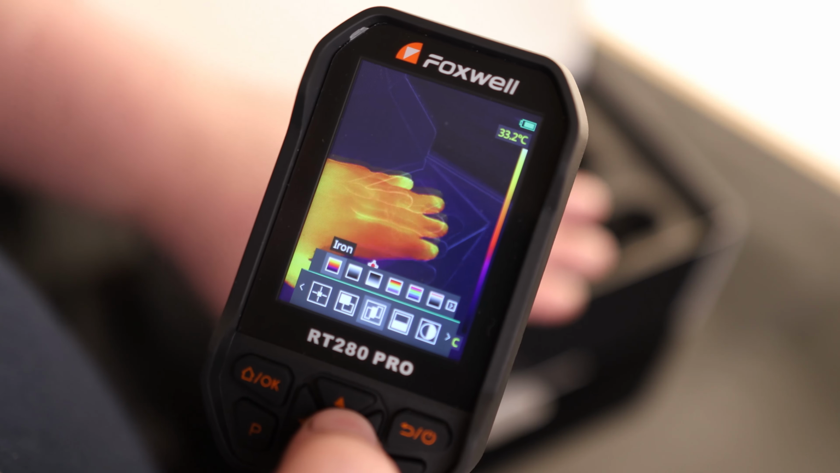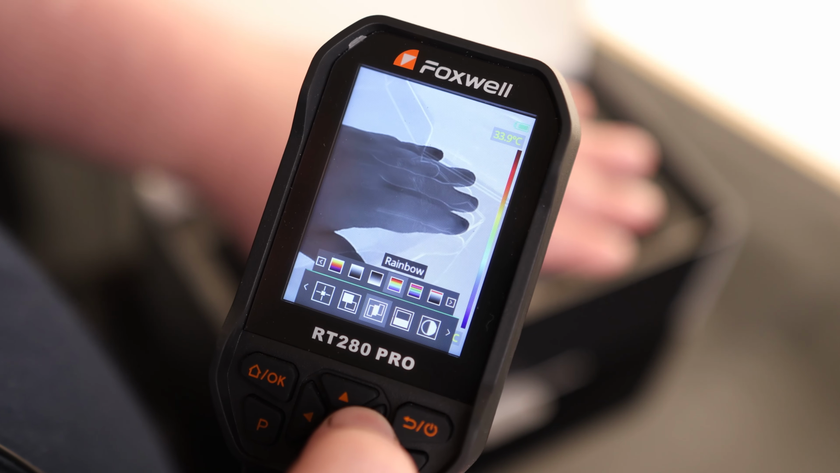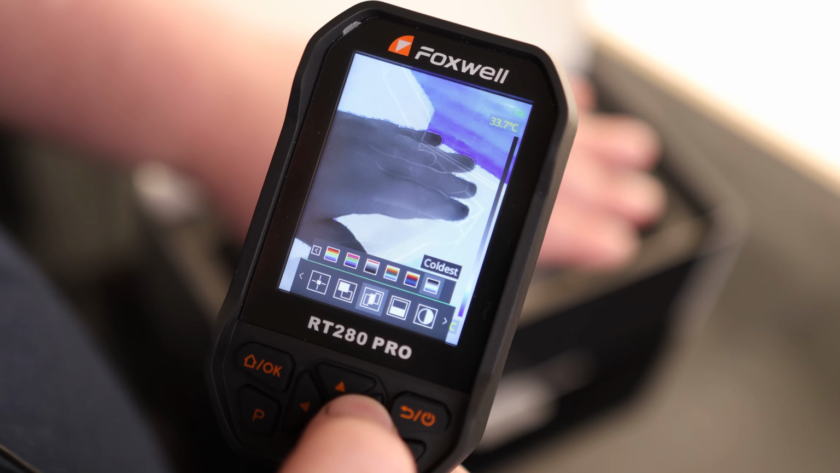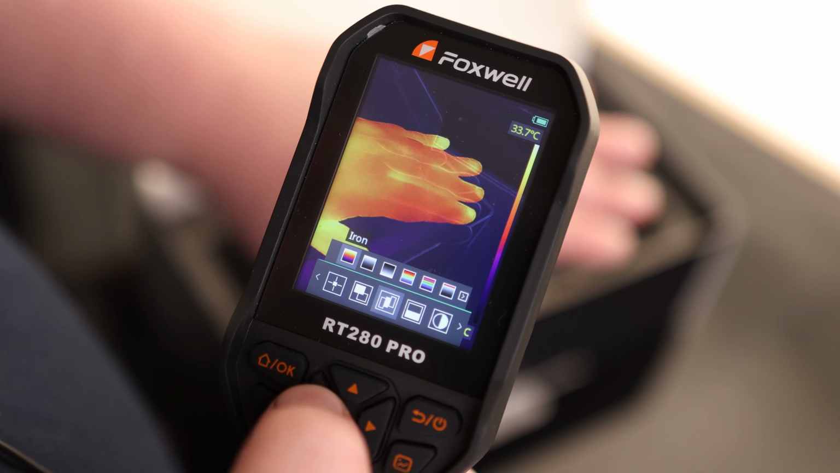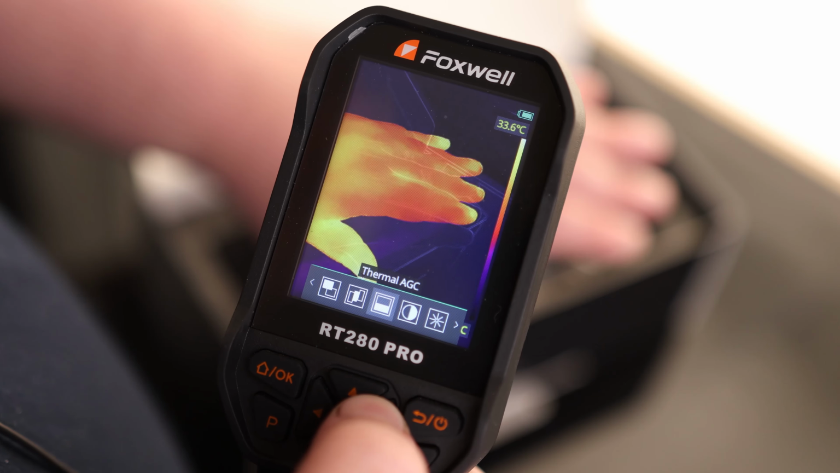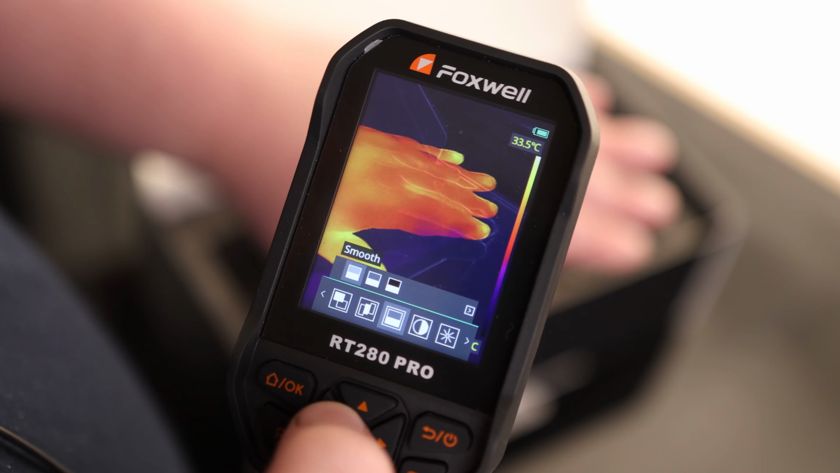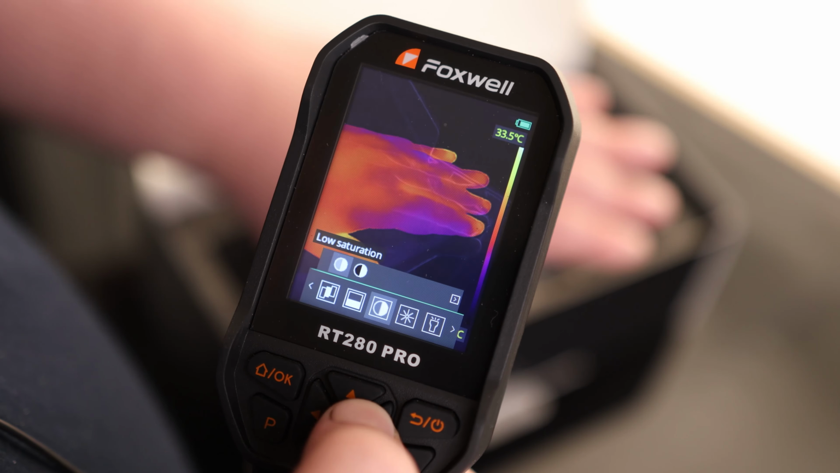So right now we are in iron. Change that to white hot, black hot, rainbow, high contrast, red hot, arctic, lava, coldest. Looks like that is it. So quite a few different options. I usually just keep that on iron because I like that the most, but you can adjust that to whatever is most comfortable for your eyes. Thermal AGC. So you got high contrast, normal, and smooth. Saturation. High saturation, low saturation.